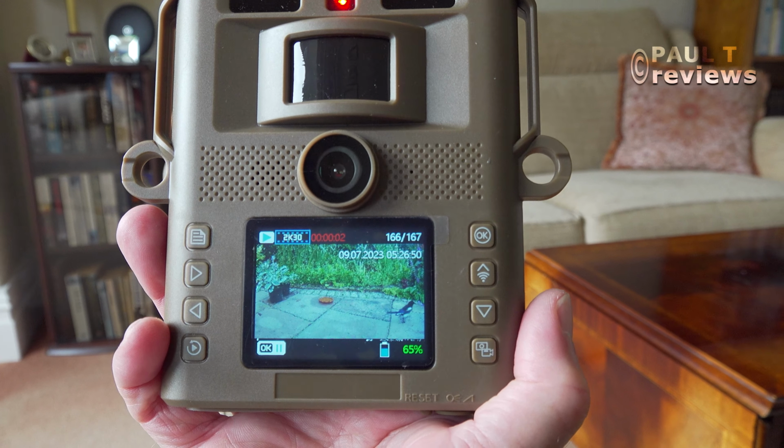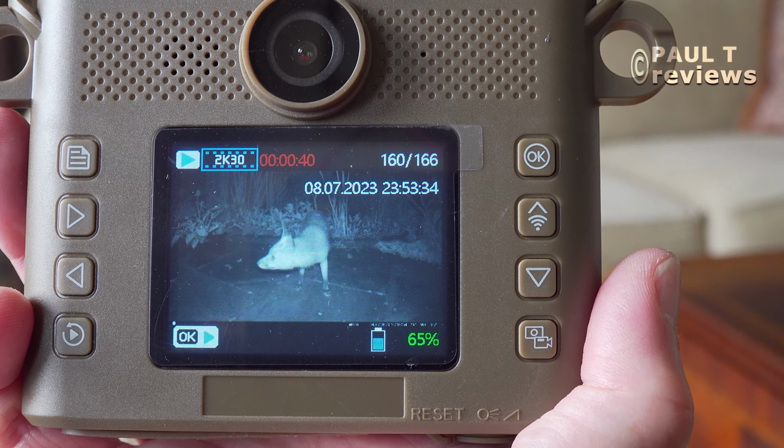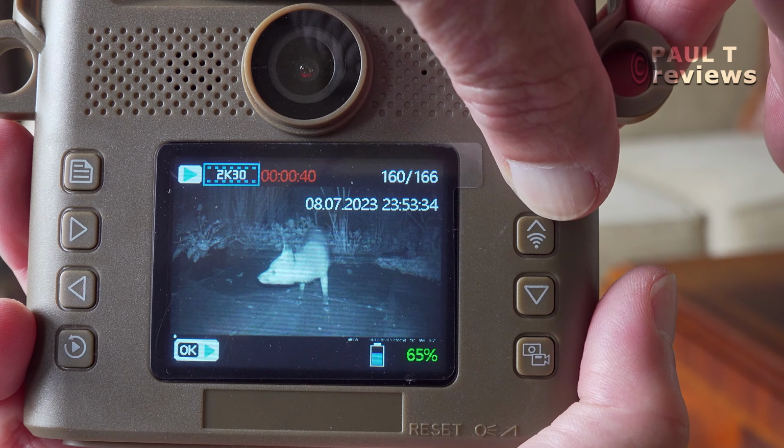Now then, we've got a fox here. I want to review this by pressing OK. And now if I want to go faster, review at a faster pace, I can press this button here once. And as you can see in the bottom left, it's going at twice speed. Press it again, times 4 speed. Press it again, times 8 speed. And not only that, let's play it again.